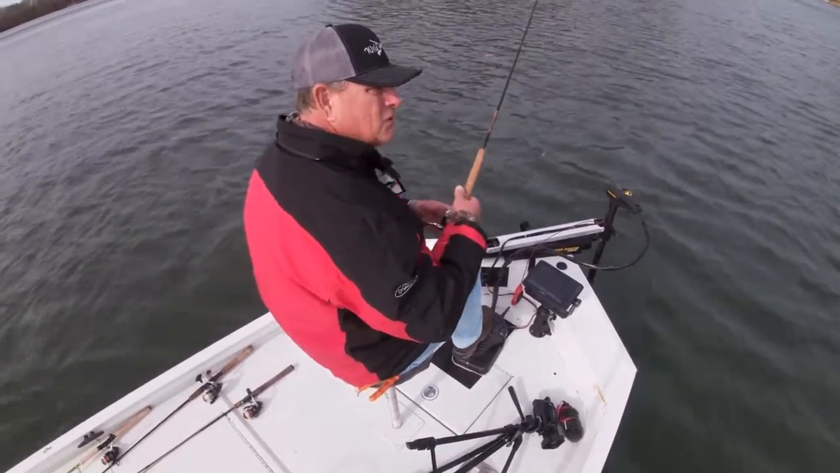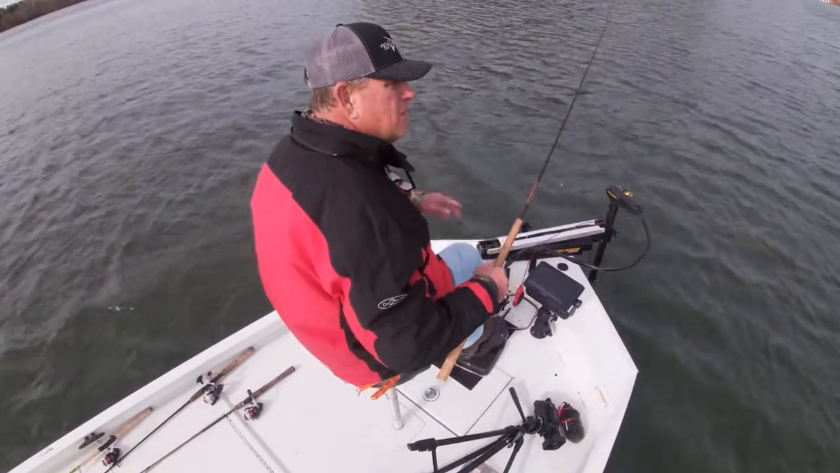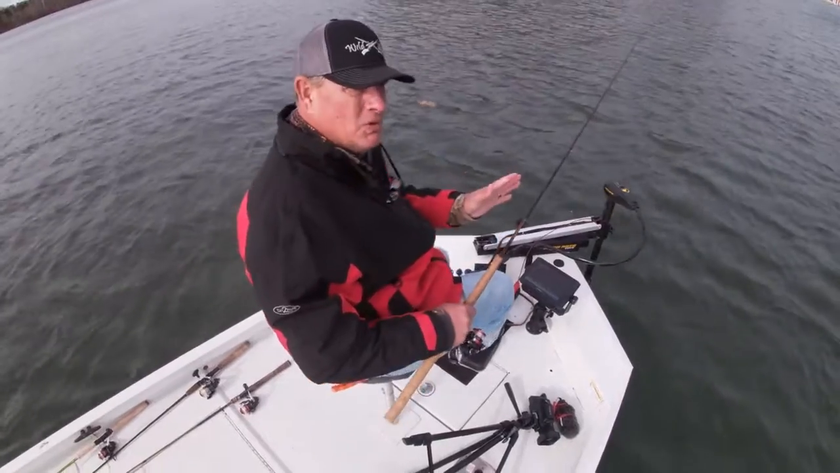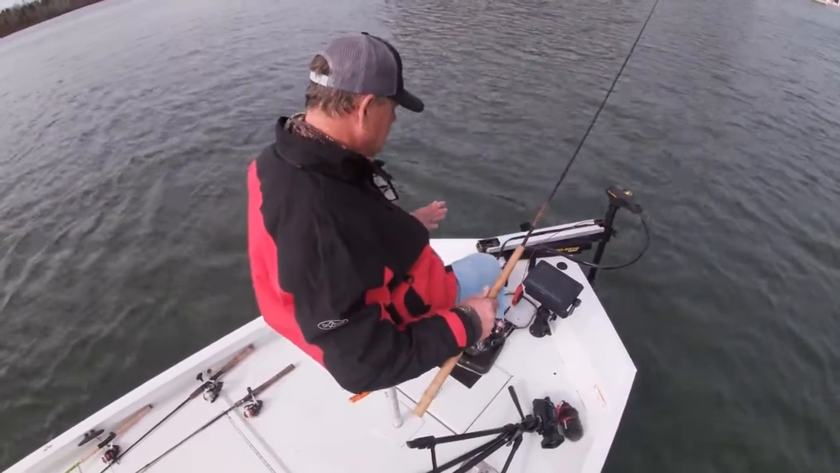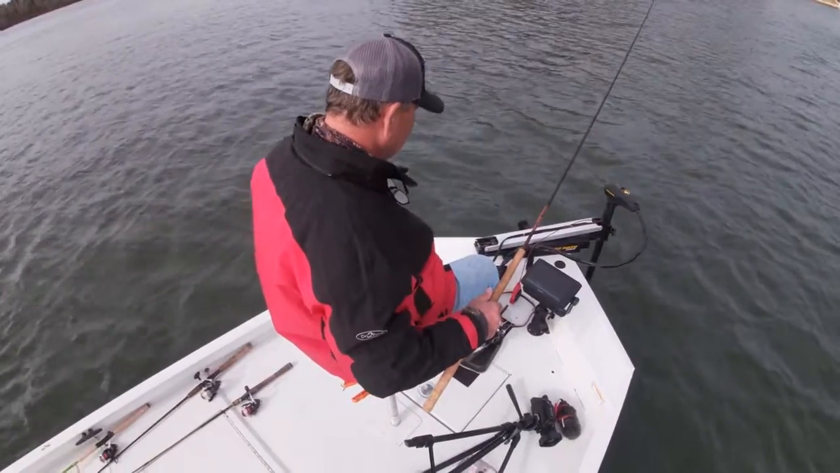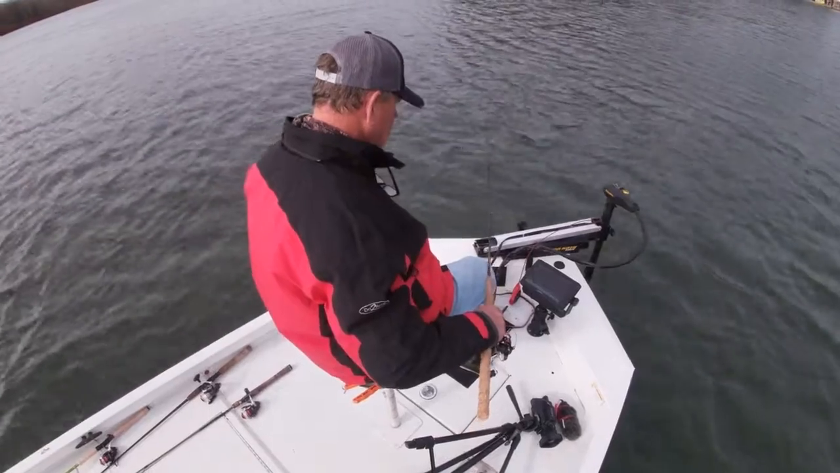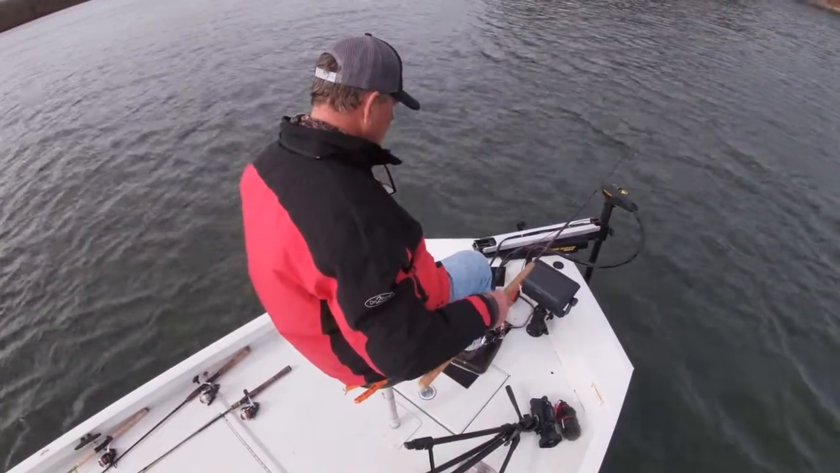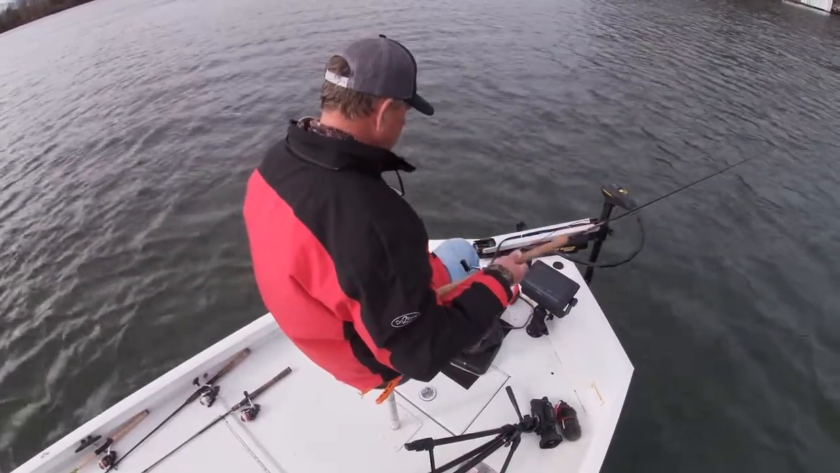Now, because I'm vertical jigging and I got this extra weight, I can drop to these fish much quicker. So when I get the boat in position, I don't have a buoy marker out here, but I'm actually floated right over top of it. When I get the boat in position, I'm only there for a second or two and I'm going to be floating off.